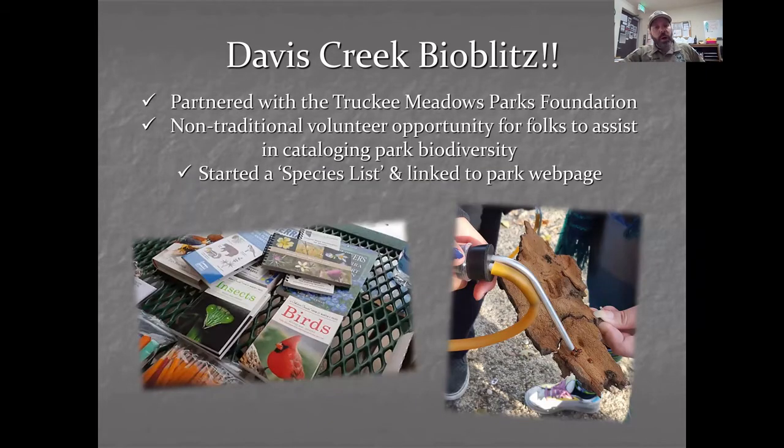When I first started working down in these parks, I wanted to do as much as I could to highlight the species diversity. The first step was to come up with a species list. Let's start creating a list and figuring out what we have in the park. So I partnered with the Truckee Meadows Parks Foundation to do a Bioblitz event, where we invited people from the public in to help us by volunteering their time in cataloging the diversity.